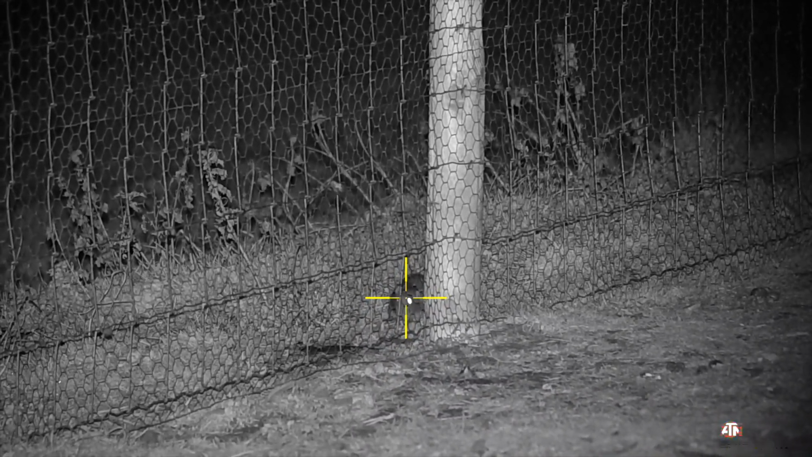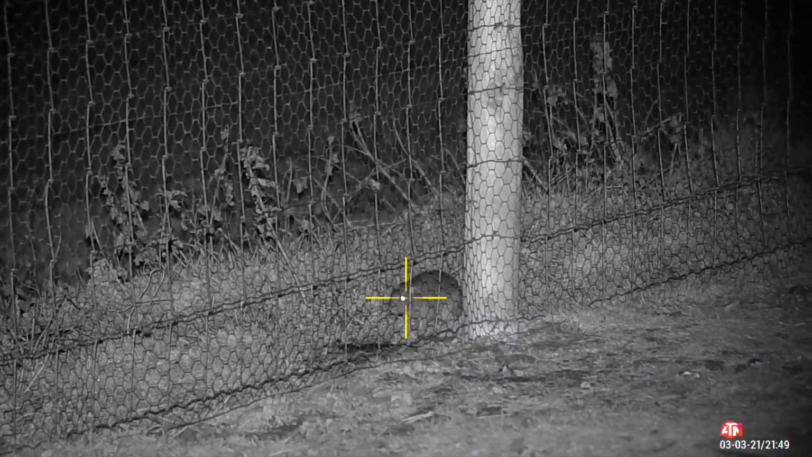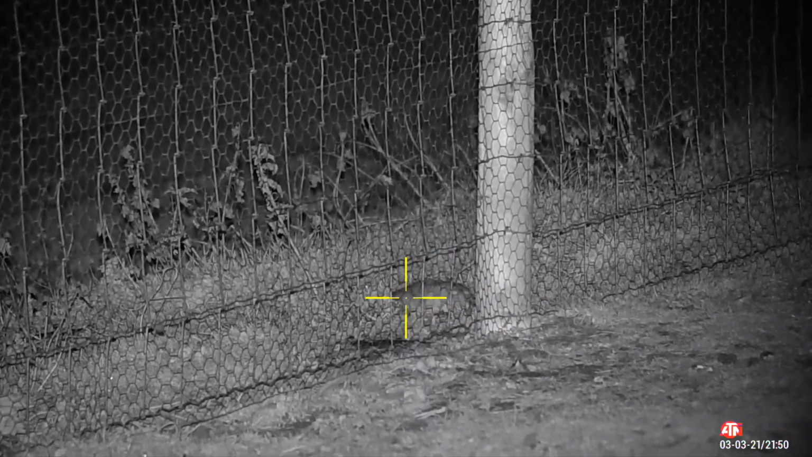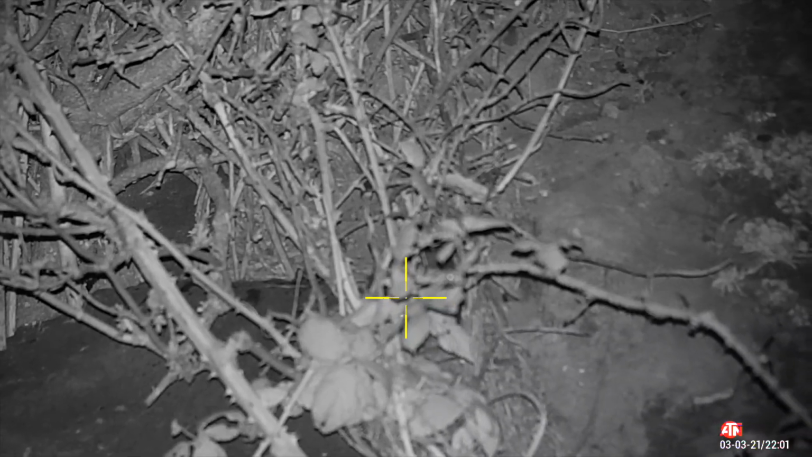And it's third time lucky for me. That's better. 1 shot, 1 kill for that one.